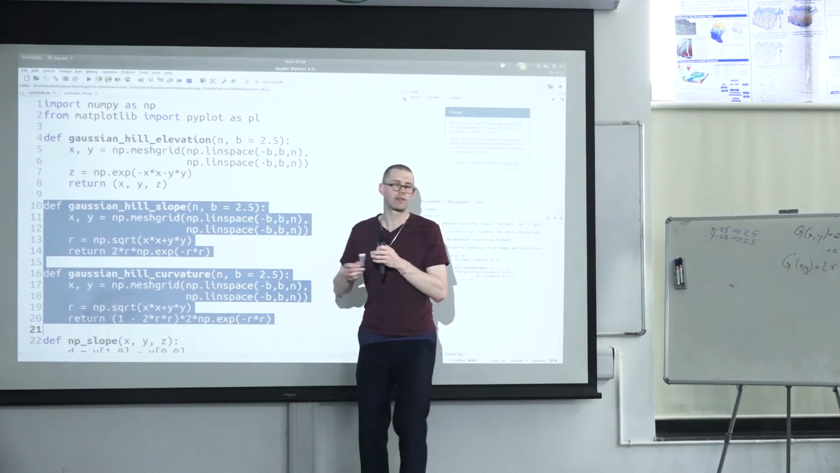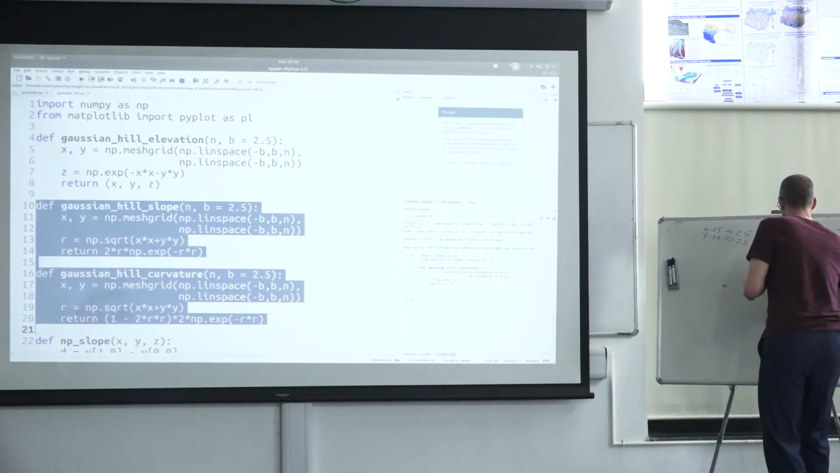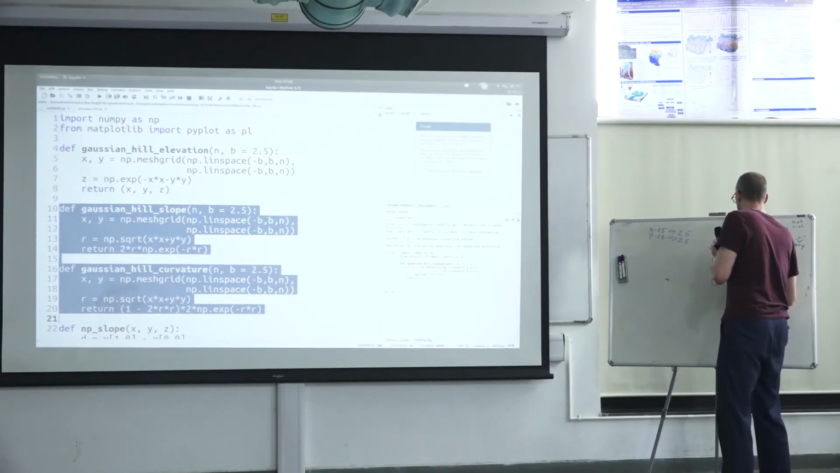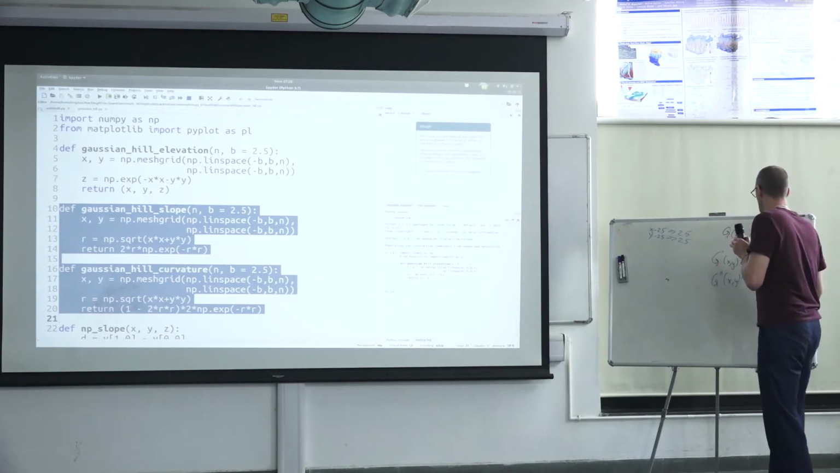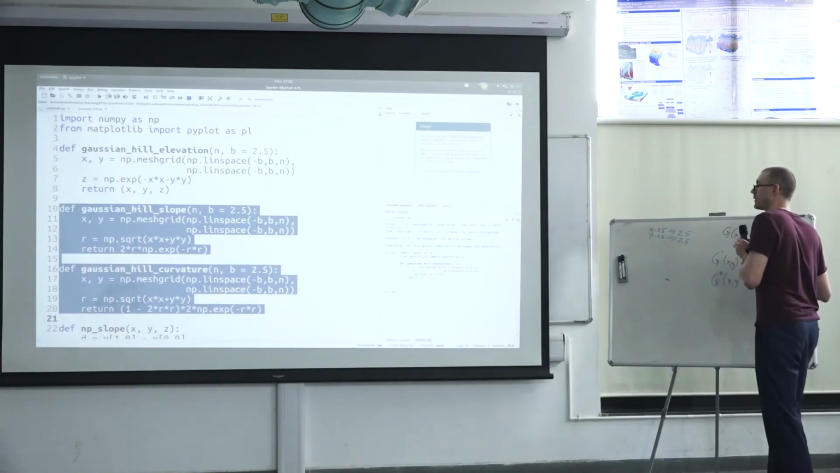So our g2 prime, the second order derivative, would be 1 minus 2r squared times 2 times e to the minus r.